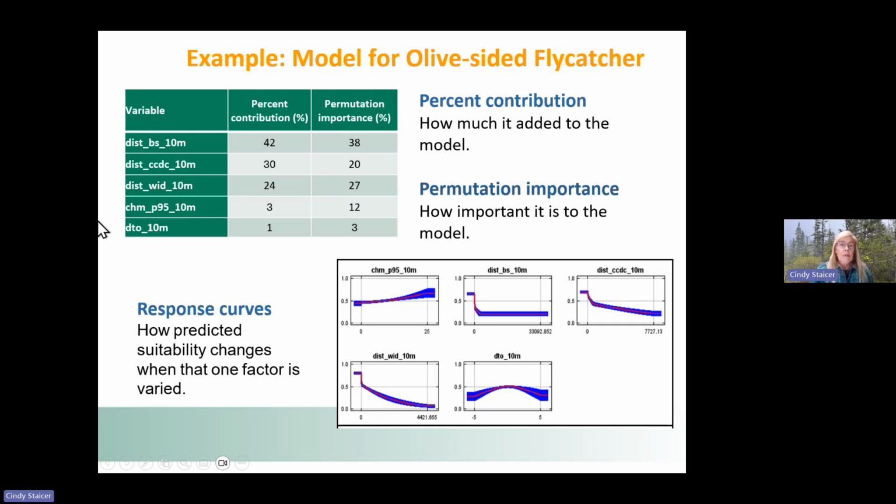The variables are shown here in the table on the left in terms of the percent contribution to the model, how much having that variable in the model added to the model, and also the permutation importance and how important that variable is to the model. So if you took it out of the model, how much the model would decline in suitability.